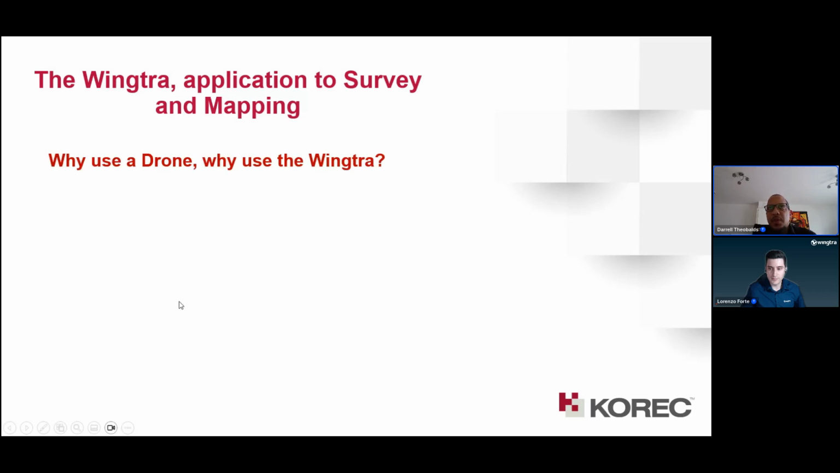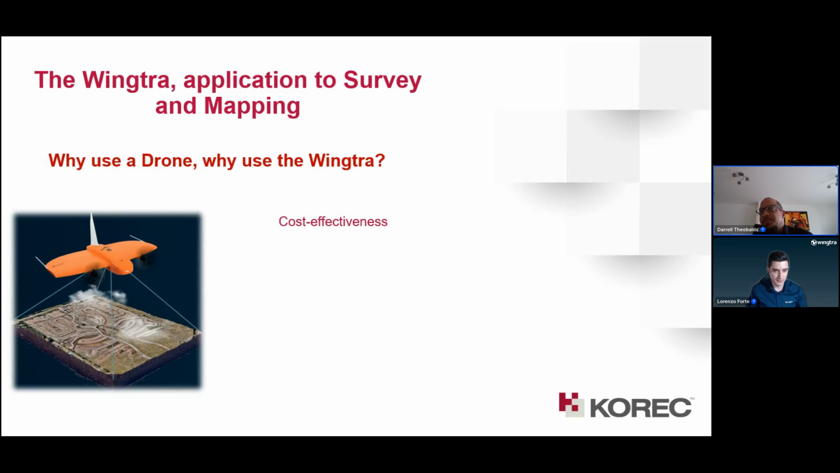So why use a drone or why use the Wingtra? In the past years, we have seen the benefits of UAVs for inspection, surveys, and mapping. These benefits provide real-world solutions. We see this in its cost effectiveness, in its efficiency, accessibility, high resolution images with the RGB 61 and the LiDAR sensors.